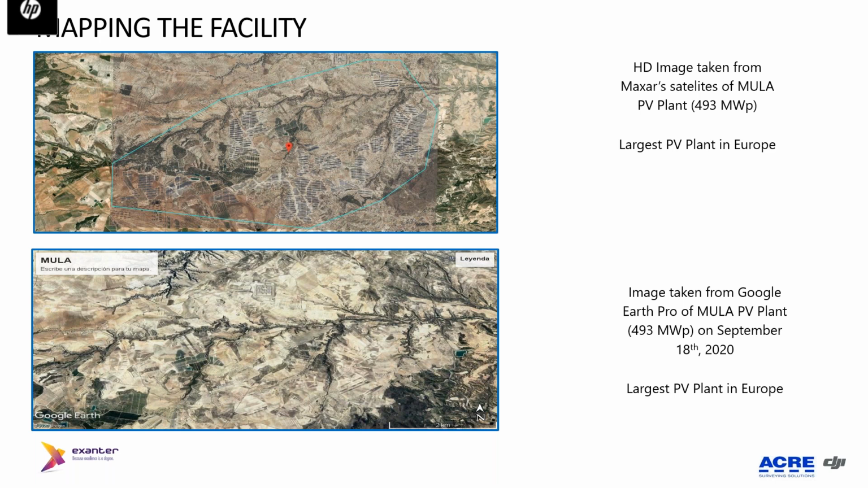The image on top is from ACRE, and you can see the plant already constructed. The same image, taken on September 18th, shows that in Google Earth Pro this plant does not exist.